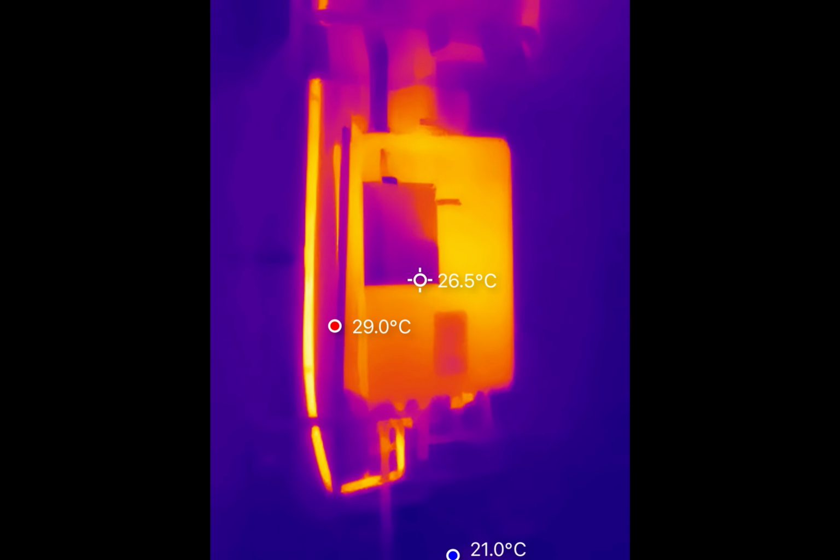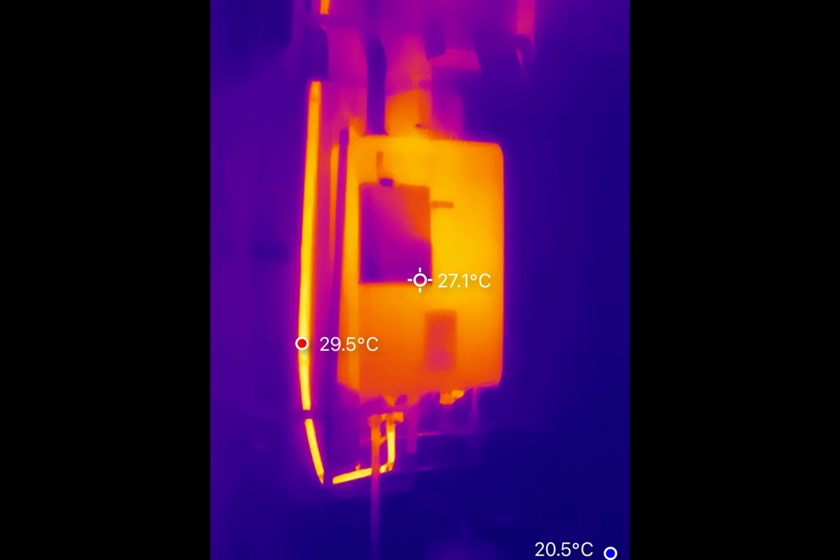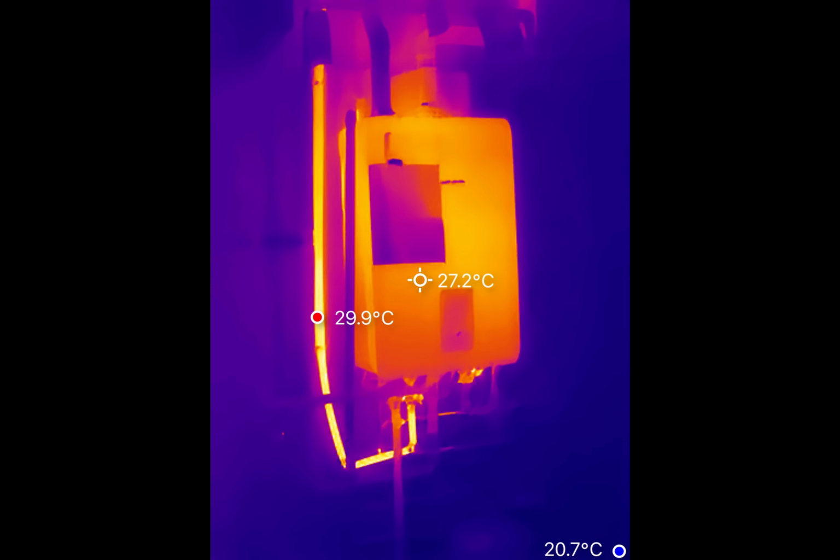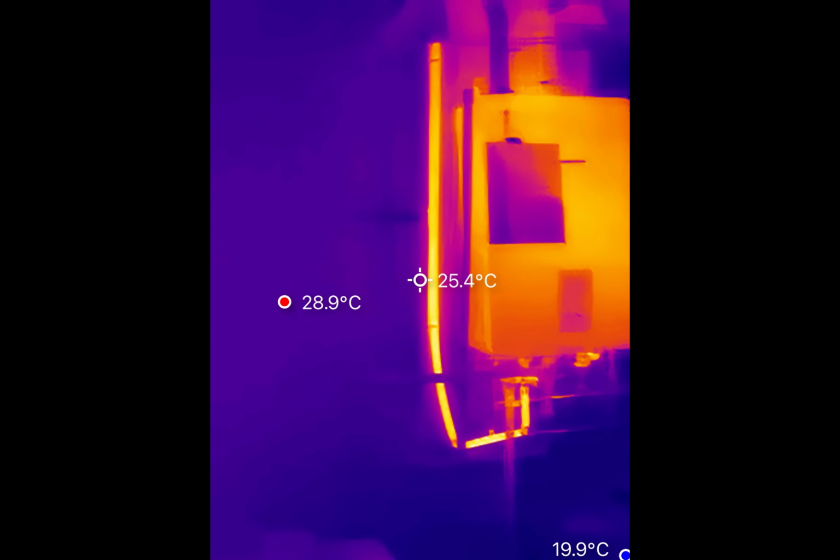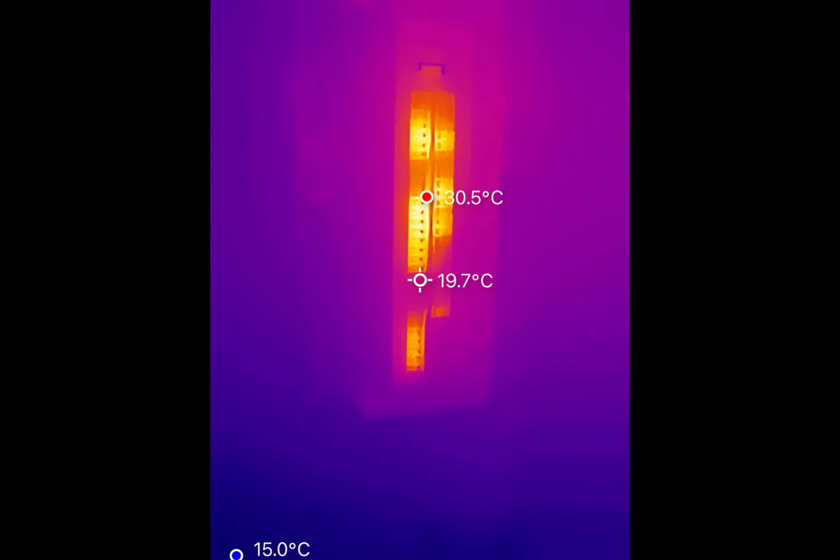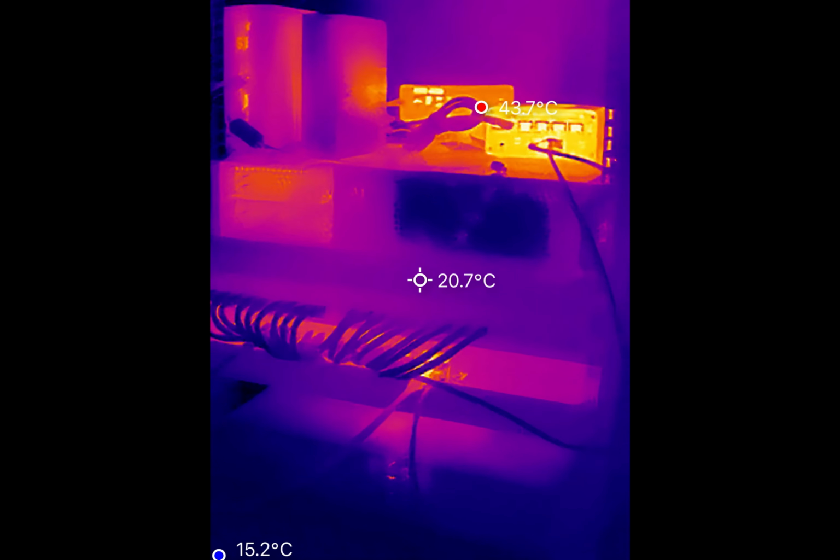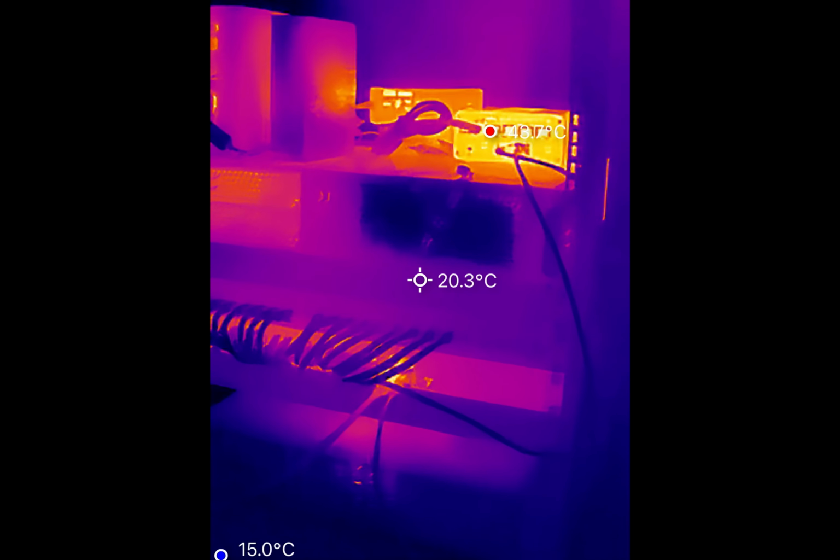Thermal Master P3 is more specialized. I'd say it's best suited for static setups where you don't have to constantly fiddle with focus, like assembly lines checking for overheating parts, lab environments, PCB diagnostics, maybe even server farms where you're looking for that one board that's cooking itself. It also makes sense for thermal hobbyists, the kind of people who will happily spend half a Saturday pointing at random objects just to see what glows.